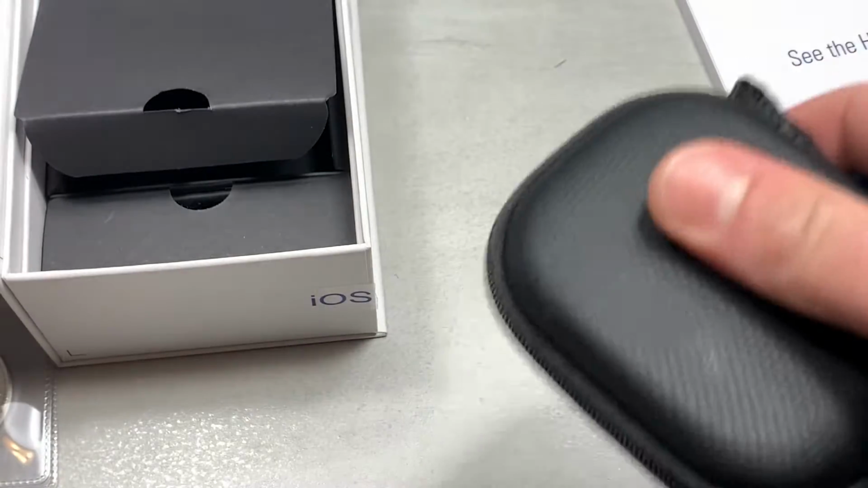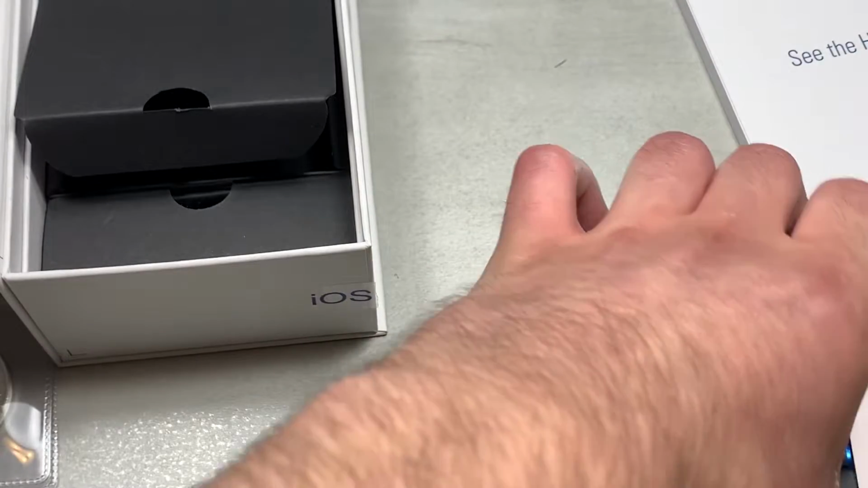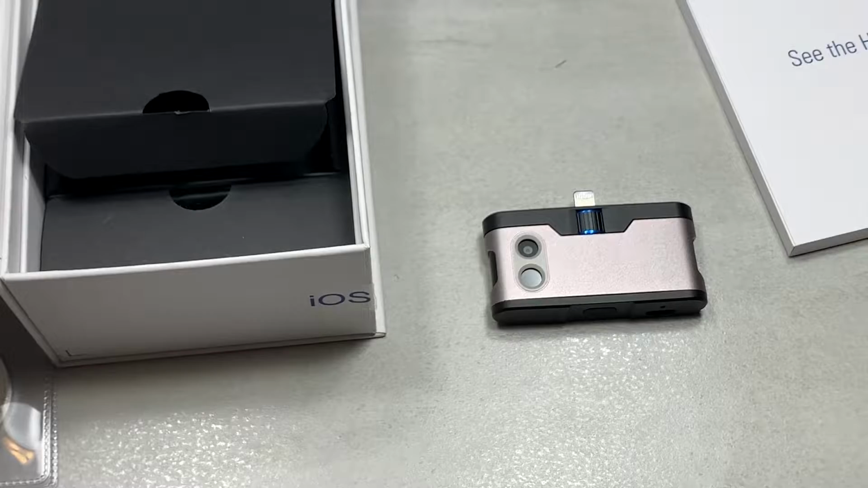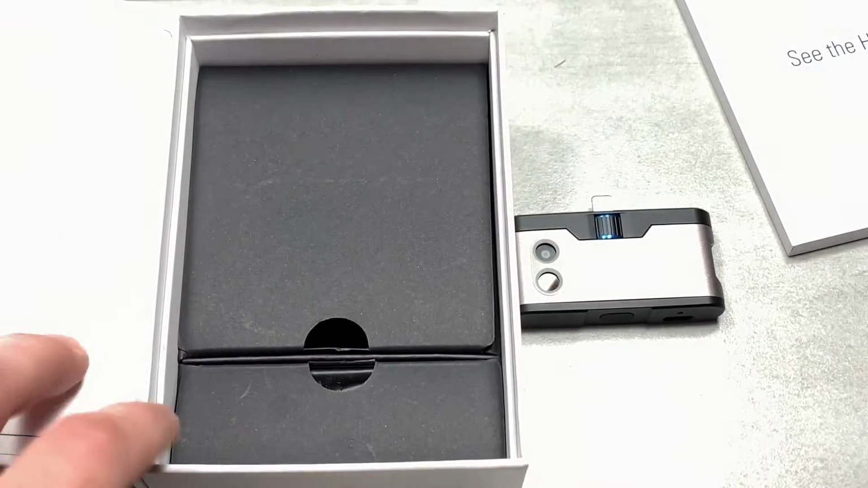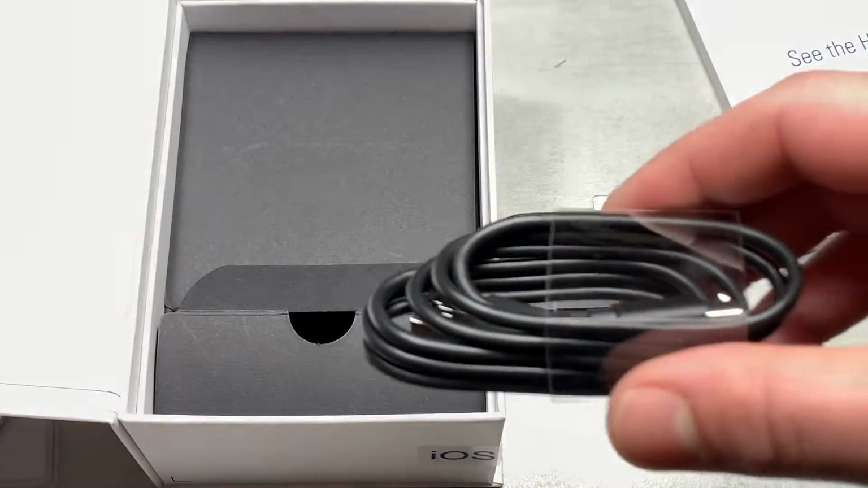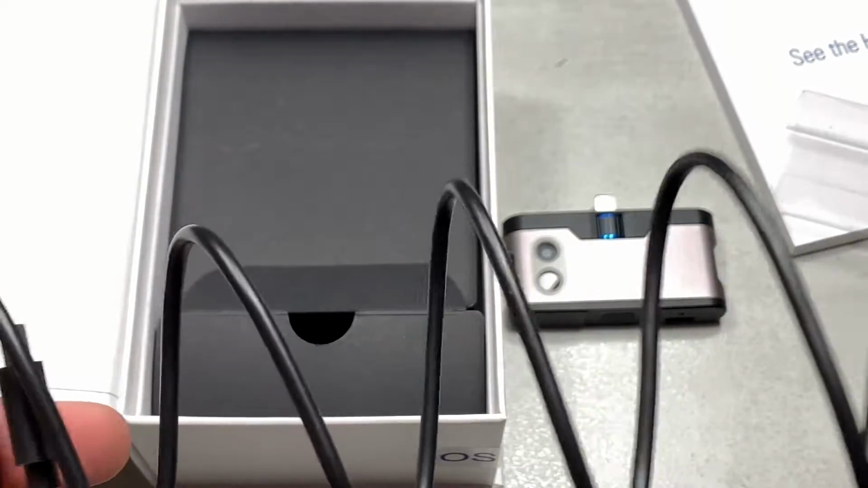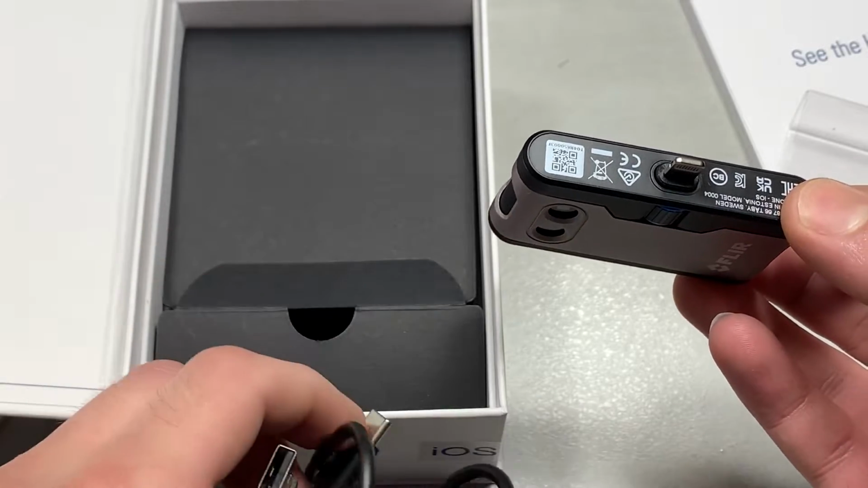Yeah, so it seems pretty stable, and if anything, it does shake around a little bit. So let's put that down. And the final thing in the box that we're gonna take out is the USB-C charging cable, and that is a pretty big cable and looks pretty high quality too. This should have enough charge because I haven't charged it yet and it's straight out of the box.